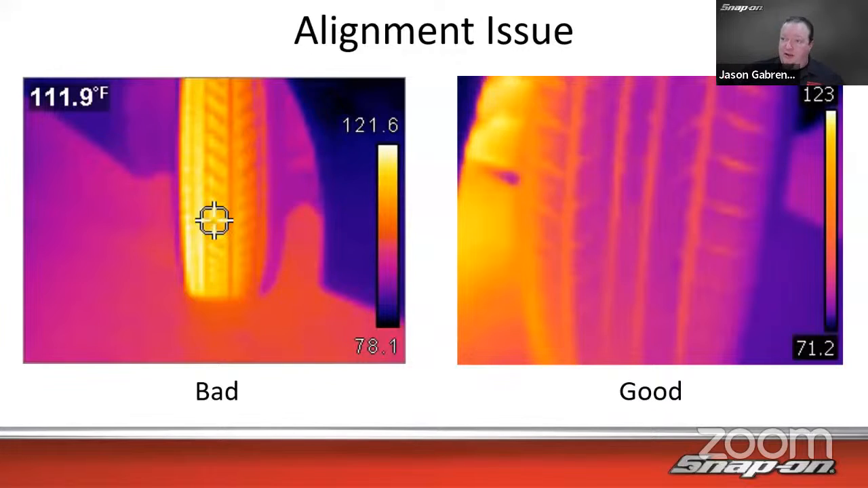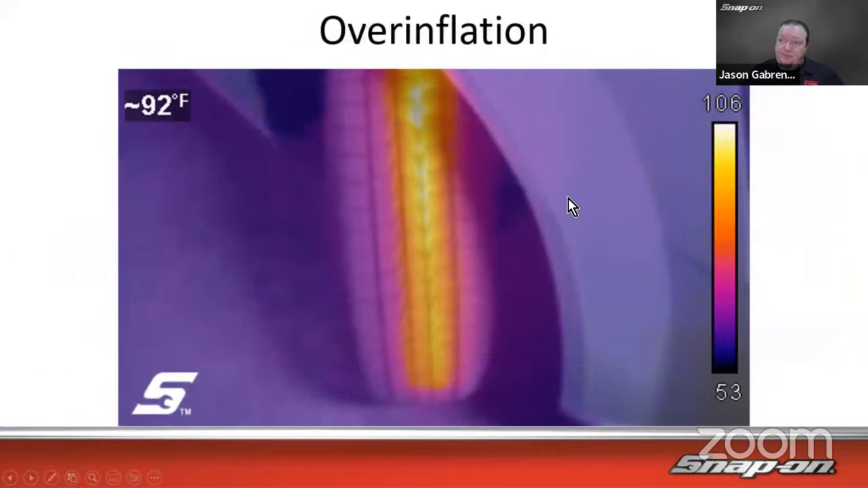So in this case, we had an alignment issue here. It was considerably warmer on the outside than it was on the inside, versus this one's fairly even temperature all the way across. So that one had an alignment issue where it was rubbing on the outside more than on the inside. And then once you fix the alignment, you can just drive the car down the road again, see if the temperature is even. If it is nice and even, then you don't have a problem.